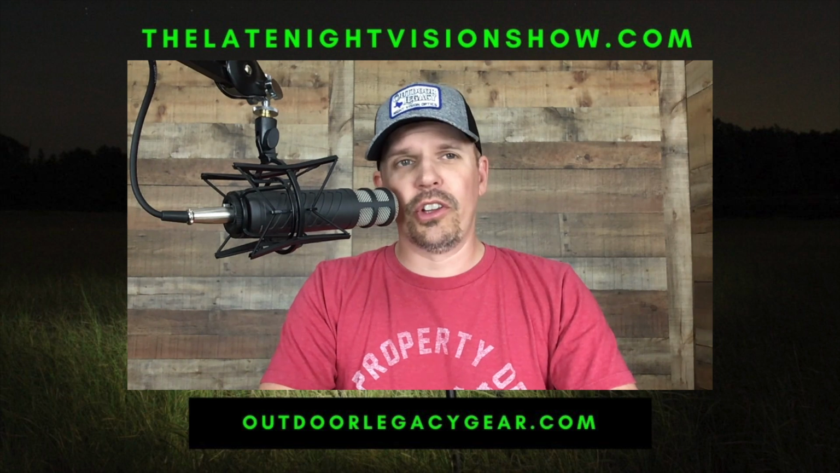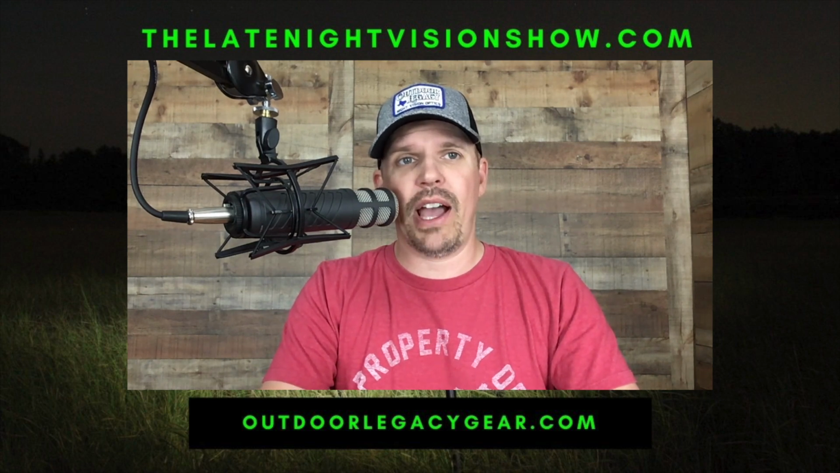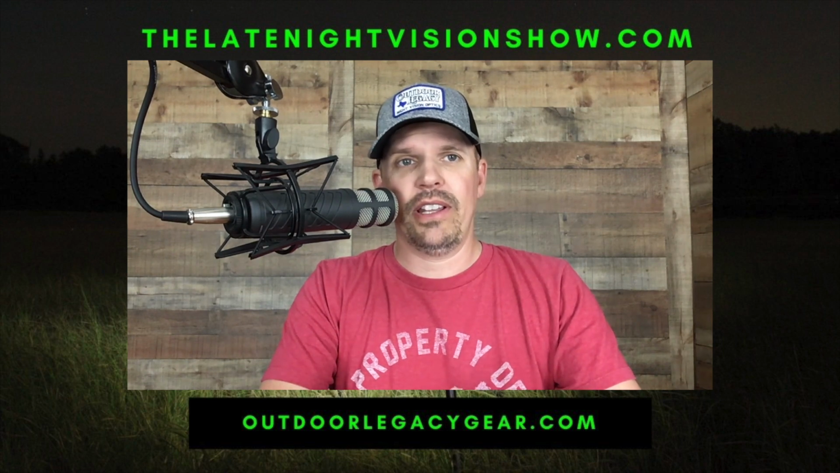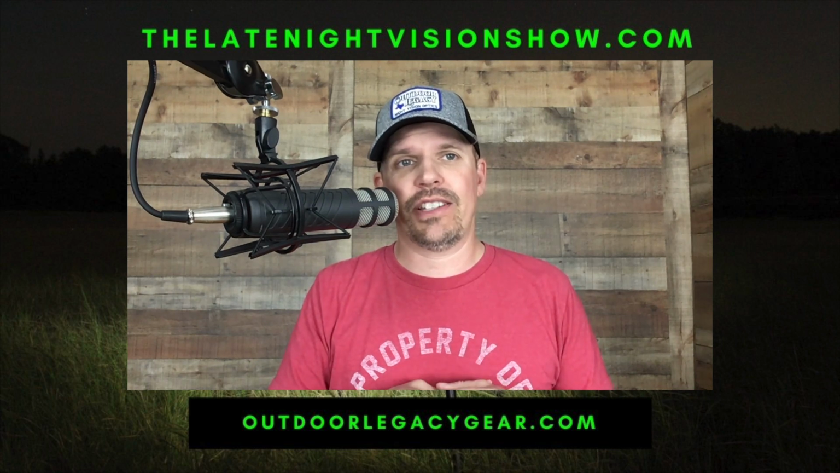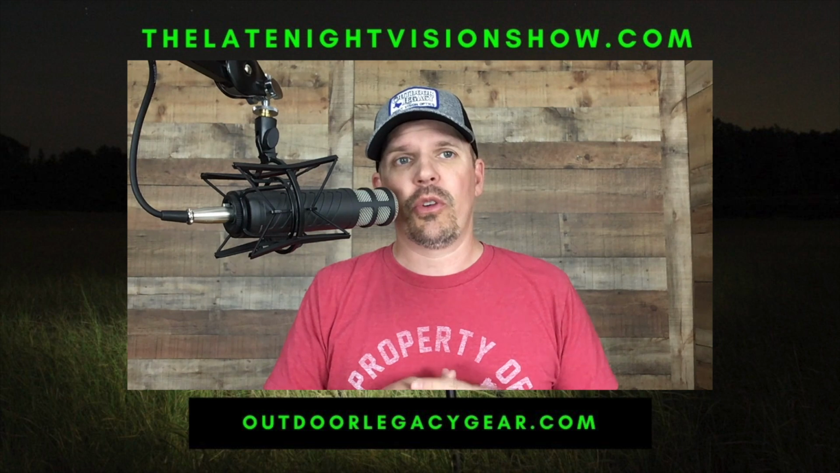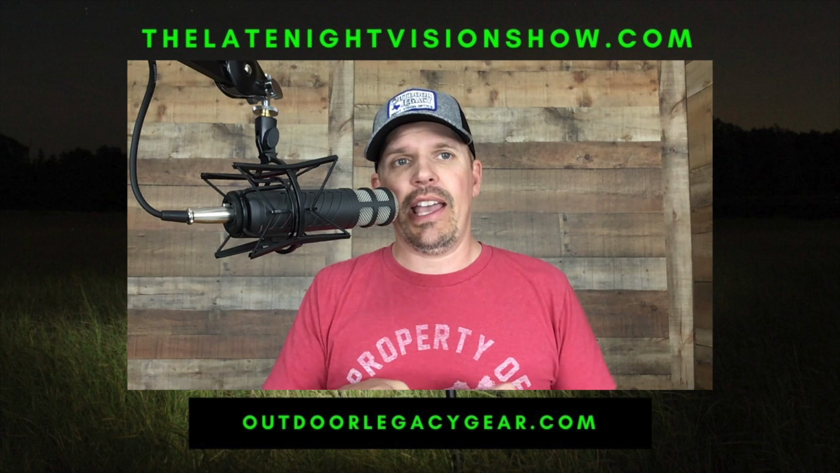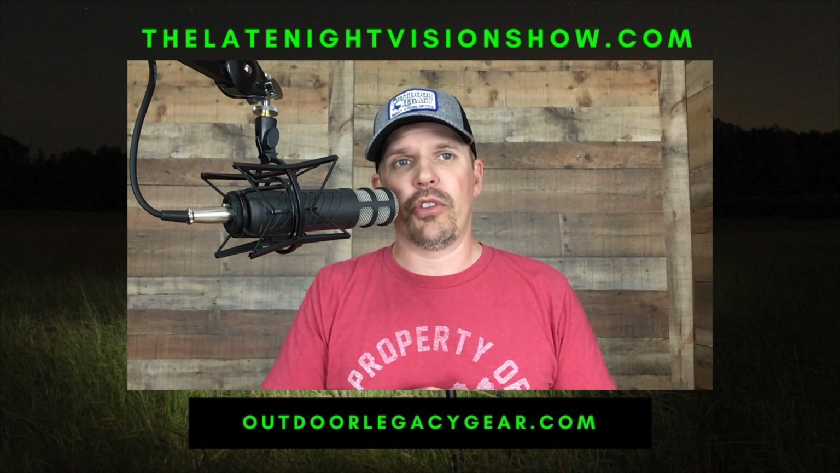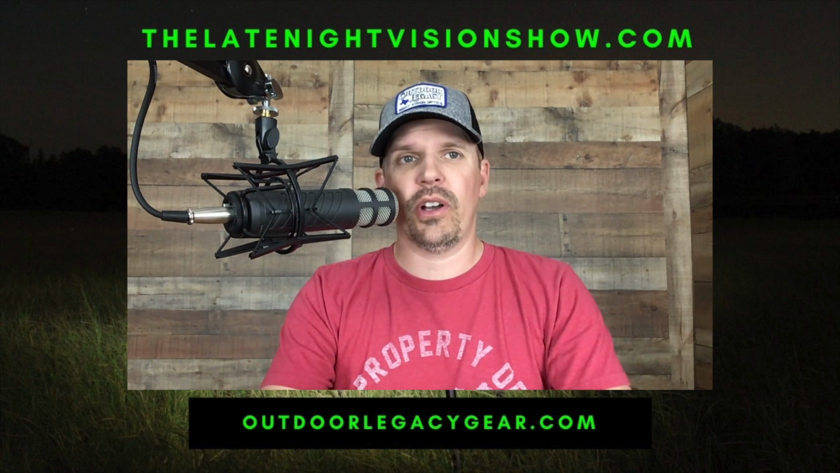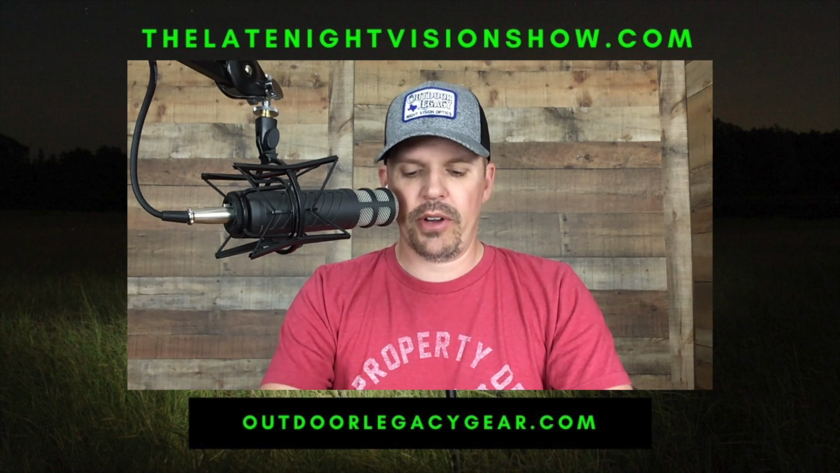Batteries. We're going to talk a little bit more about the batteries in our general discussion, but just like the rest of the Thermions, it is a 2-battery pack system. It has one battery that lays inside the scope tube horizontally. You can't get it out, but it is removable, rechargeable, and serviceable by Pulsar if it ever needs to be. And then you also have a removable, rechargeable battery that goes under the top turret cap. Hans will show that as well. So it's just like the other Thermion models with that 2-battery pack system.